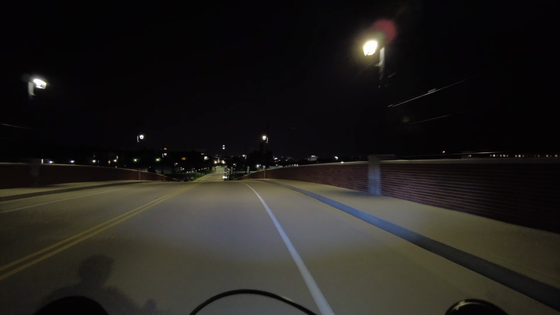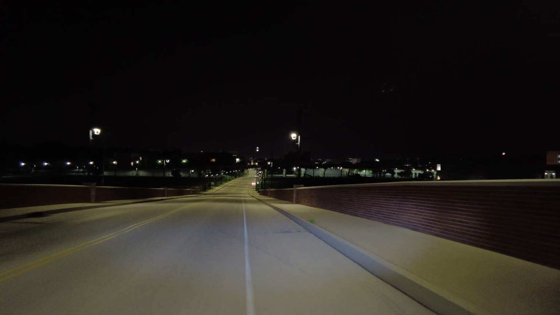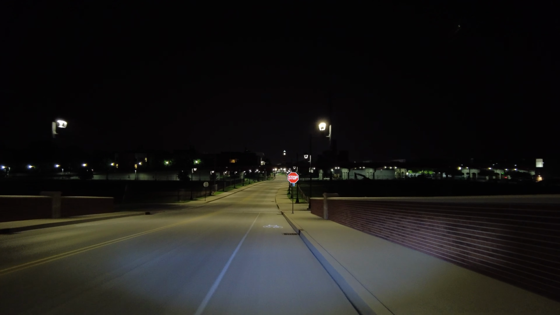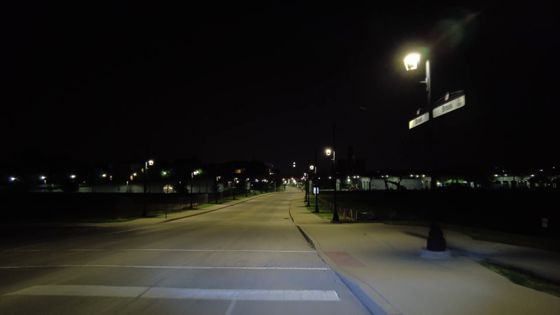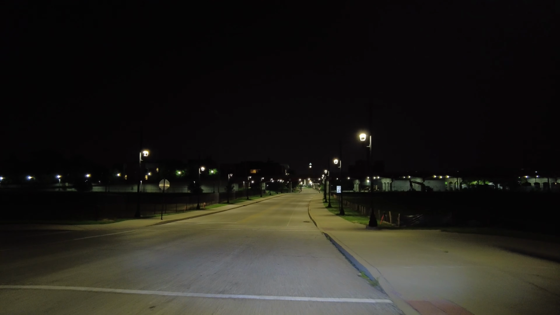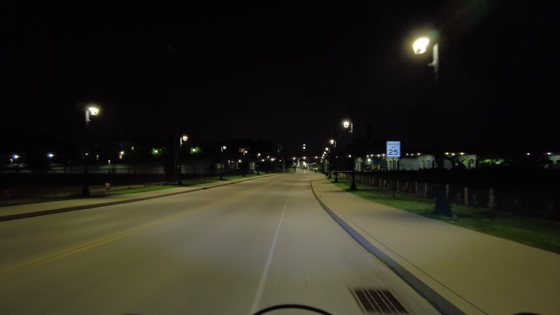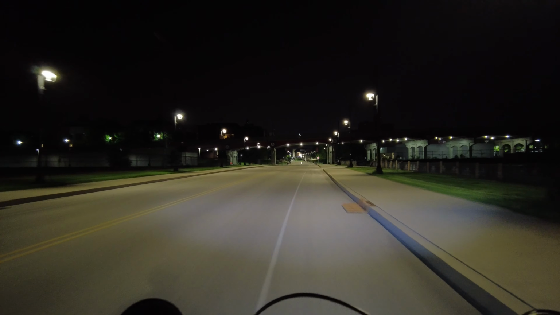So oftentimes these bike lanes, you can use them in a pinch, but oftentimes they're polluted with enough stuff that it can be slightly treacherous to use them. I'm sure it's like that in almost every city that has bike lanes. I know I've seen people do videos in other cities where the bike lanes are almost completely unusable because there's just too much debris in them.